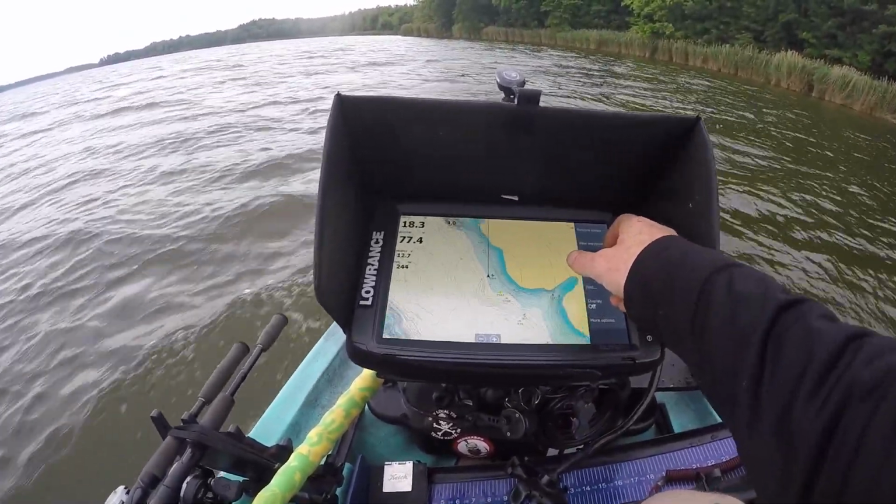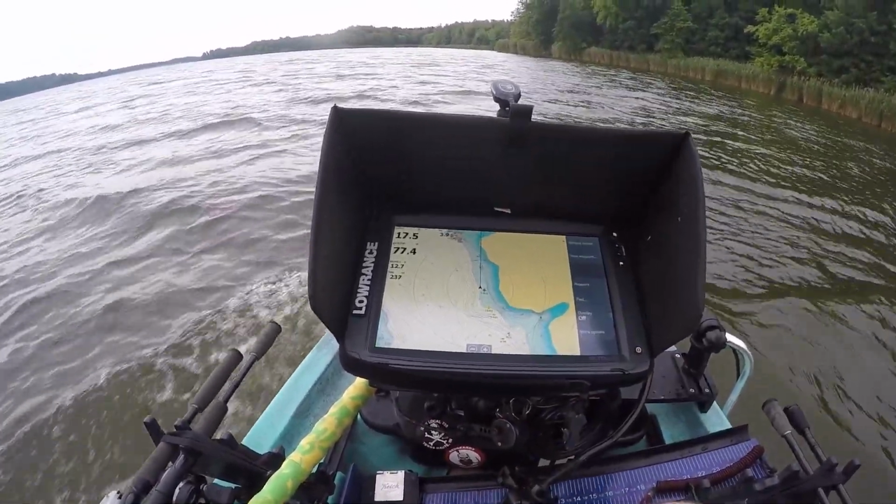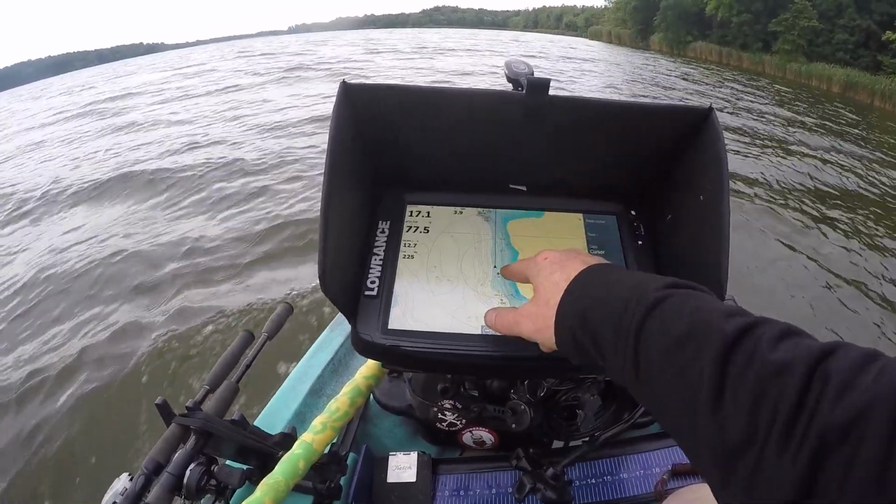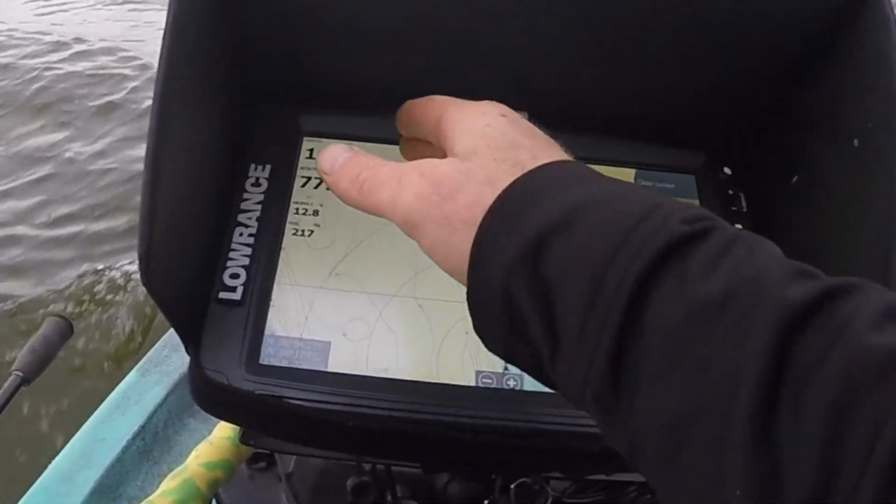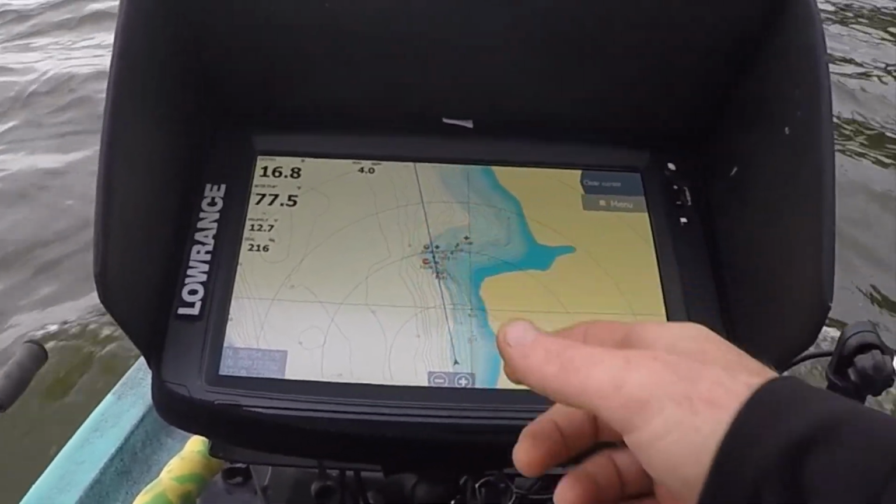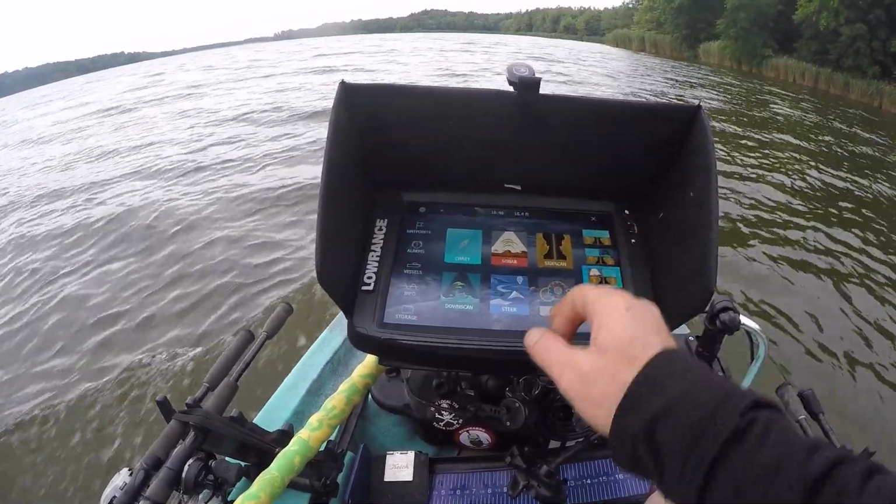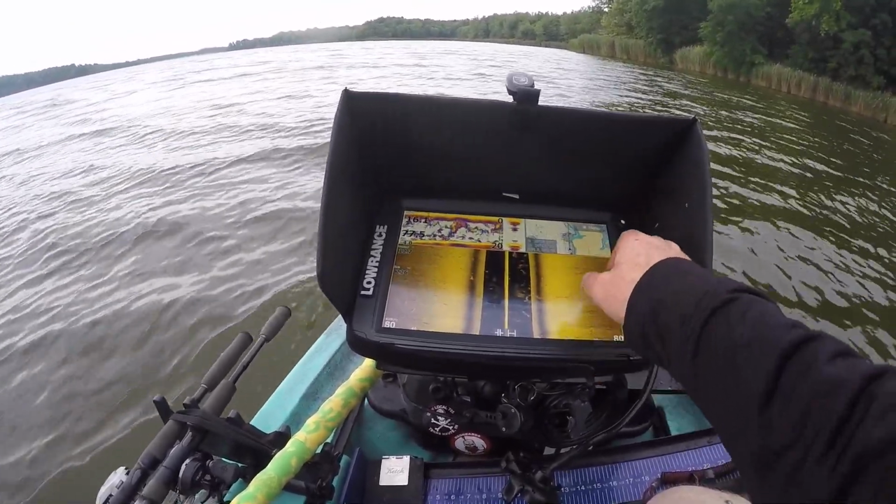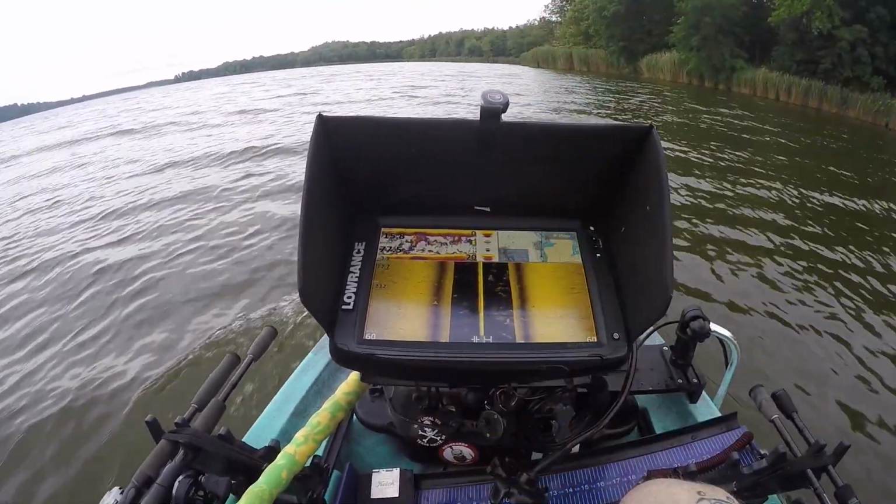Zoom out. Alright, so you're going down the bank here, you're looking at your map, and that spot looks really obvious. It's a point that sticks out into the lake. It's real shallow on top, very obvious, right? So let's go back, and I'm going to zoom in on side image just a little bit because it's a little bit shallower.